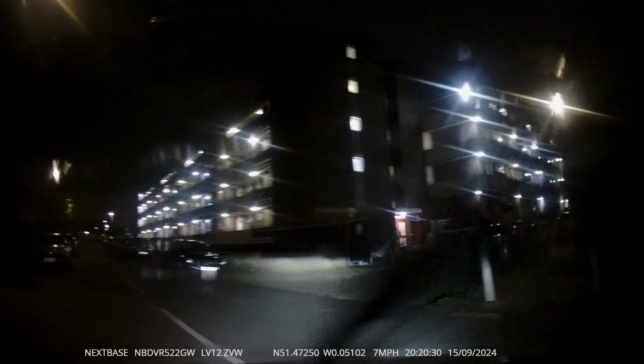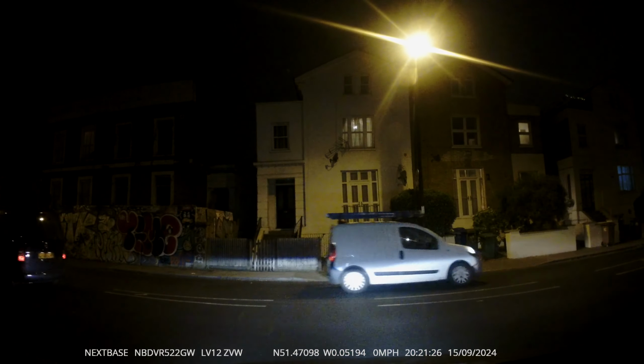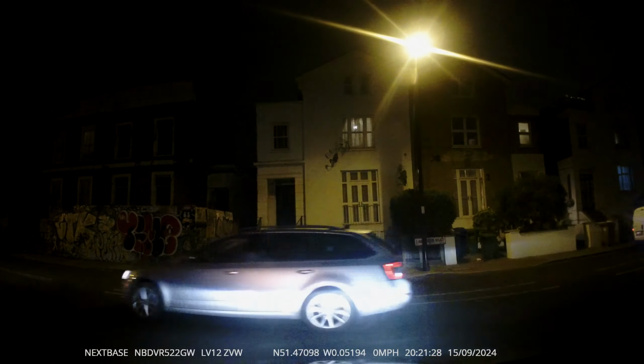There's no one there. So I look to my immediate right and also left to make sure the left is safe. It's safe after this motorbike on my right. Proceed with caution, but this road can get very narrow. So progress straight away. That way we keep the flow of the traffic moving.